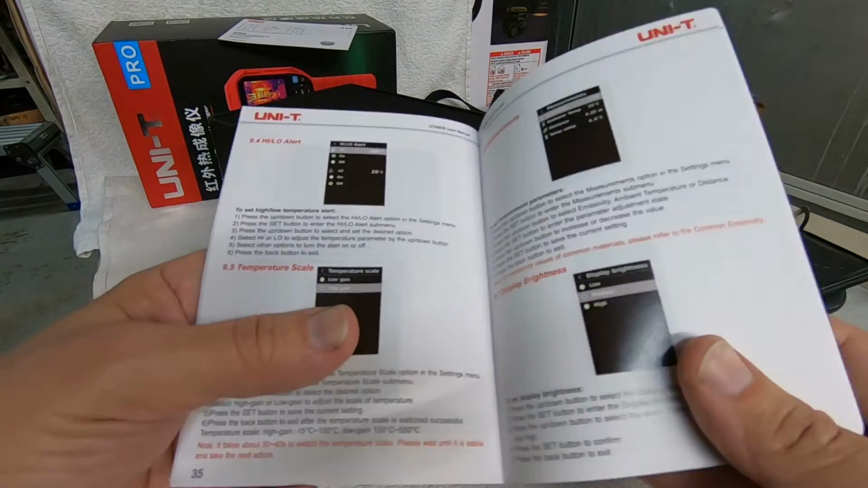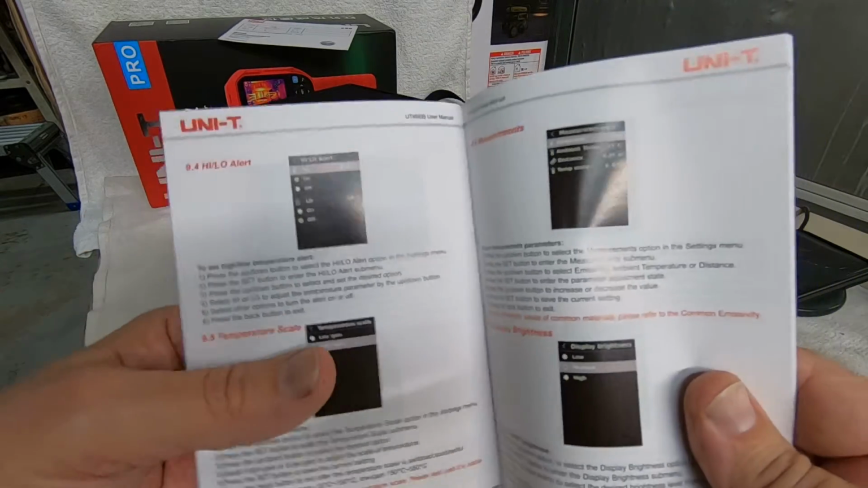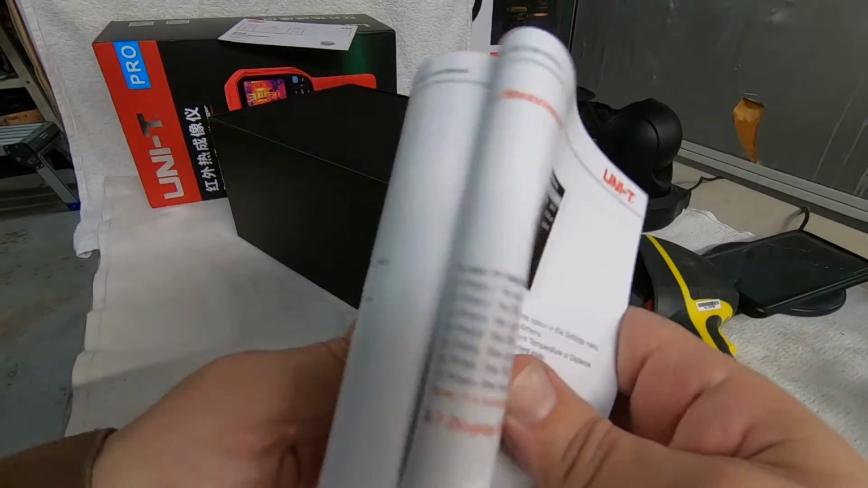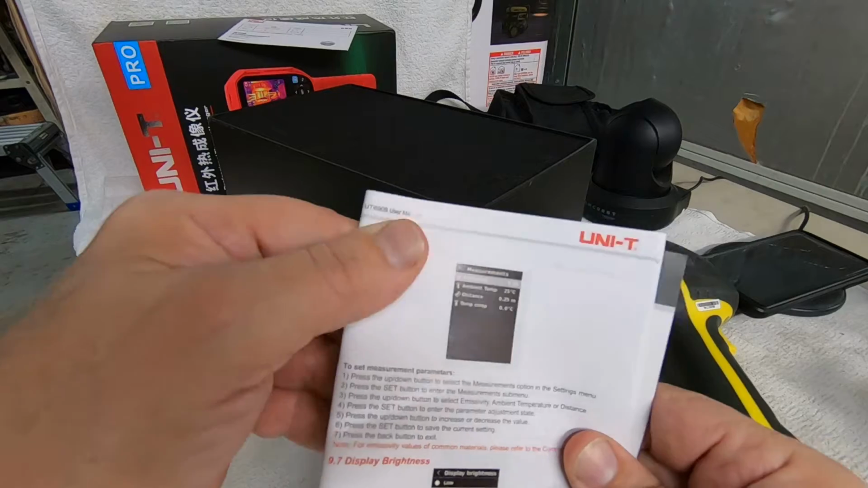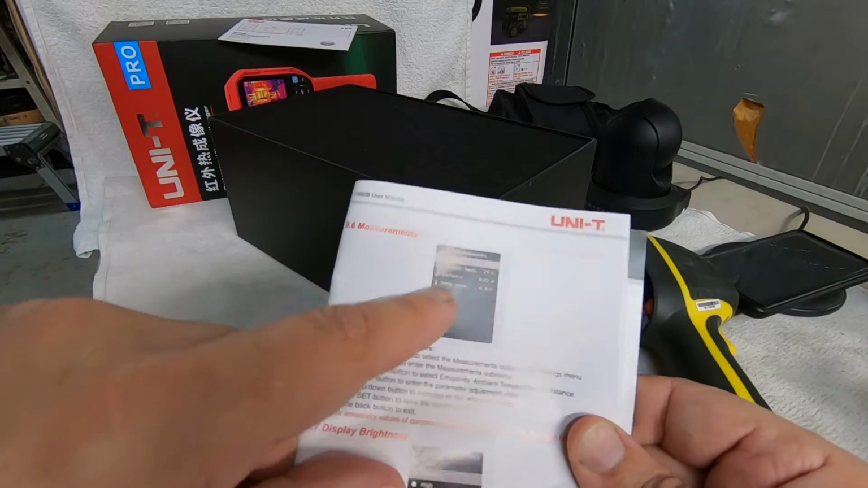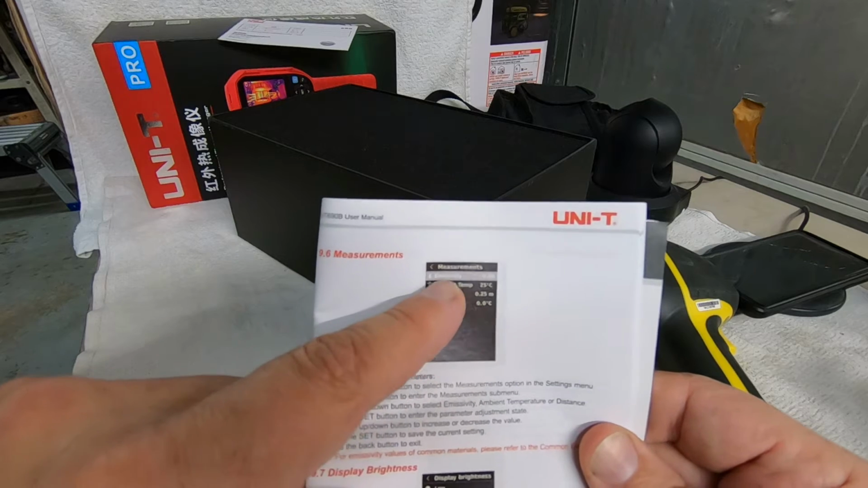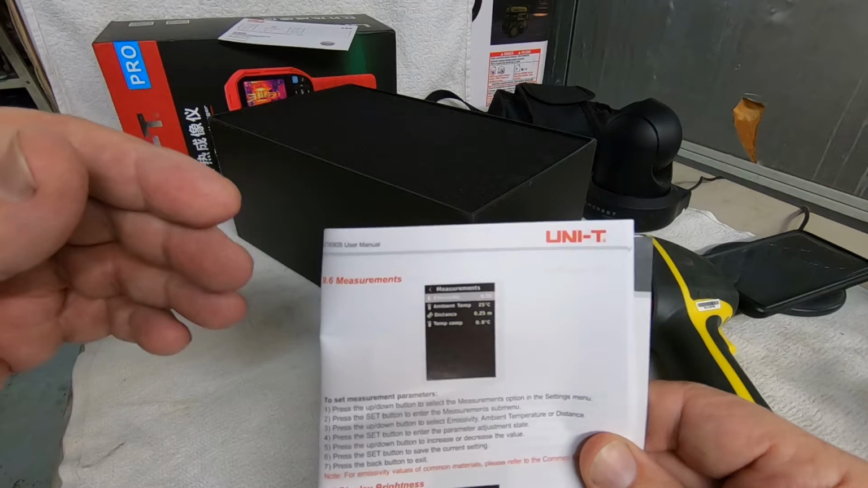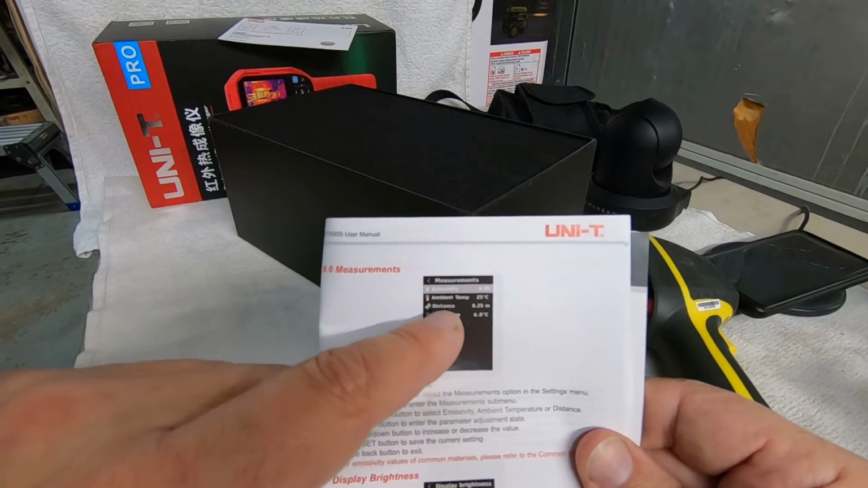The only problem I have with the manual is it'll tell you, for instance, we'll just look at the measurements. It says measurements, and here in the measurements display, it's got emissivity, which is, there's a chart on the back of this, and I'll show it to you.